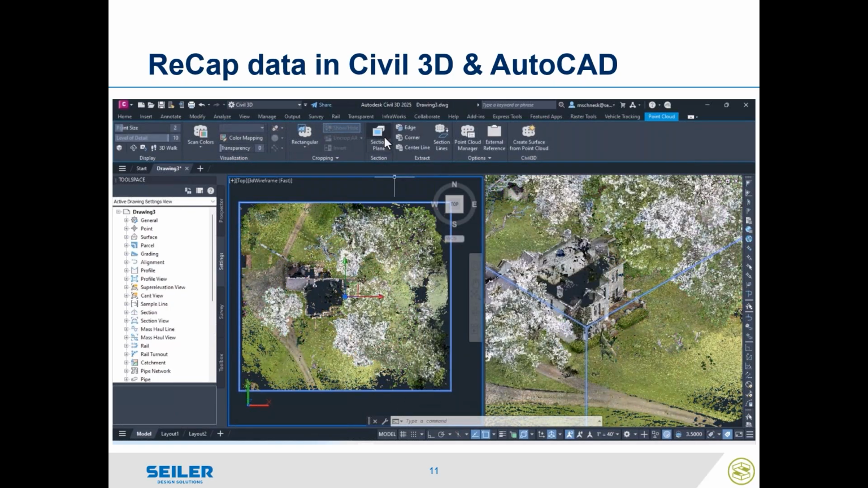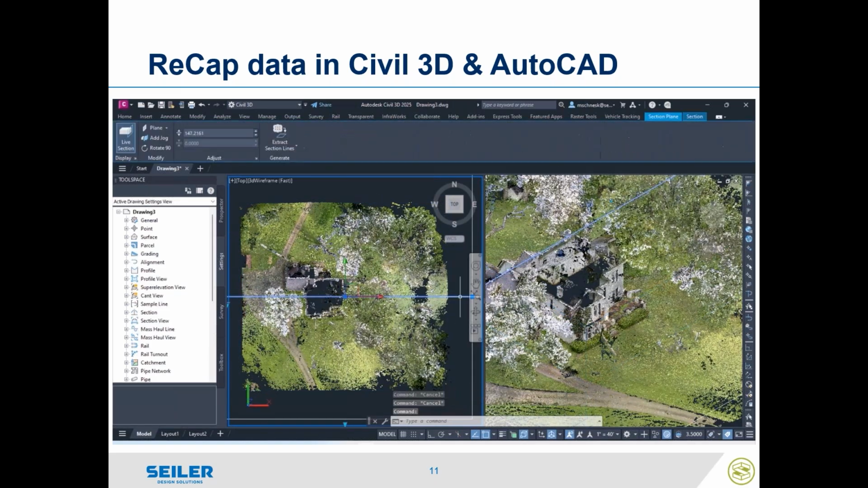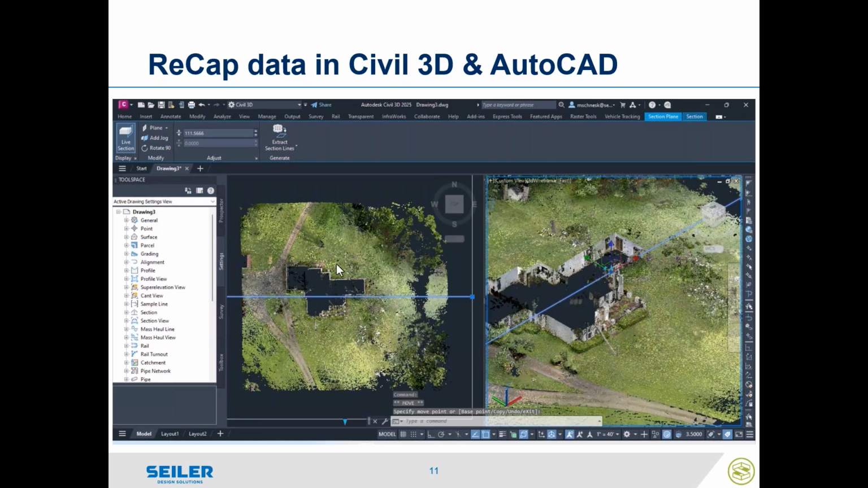Now we're going to go ahead and use a section plane tool. If I wanted to section in and get a building outline for my CAD drawing, I can go ahead and run what's called a live section. I can select that section and use what's called the 3D gizmo. There's a rotate, a move, and a scale gizmo. We're going to go ahead and set that down. It kind of works like a limit box, in which case anything below that section is available.